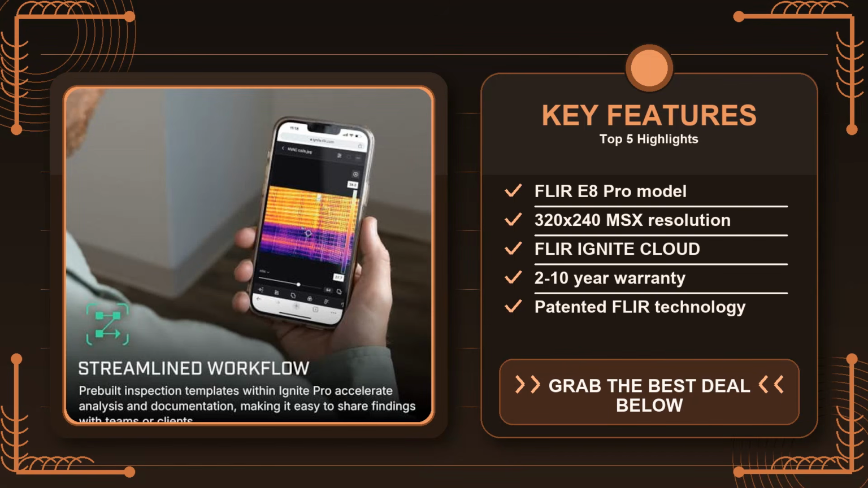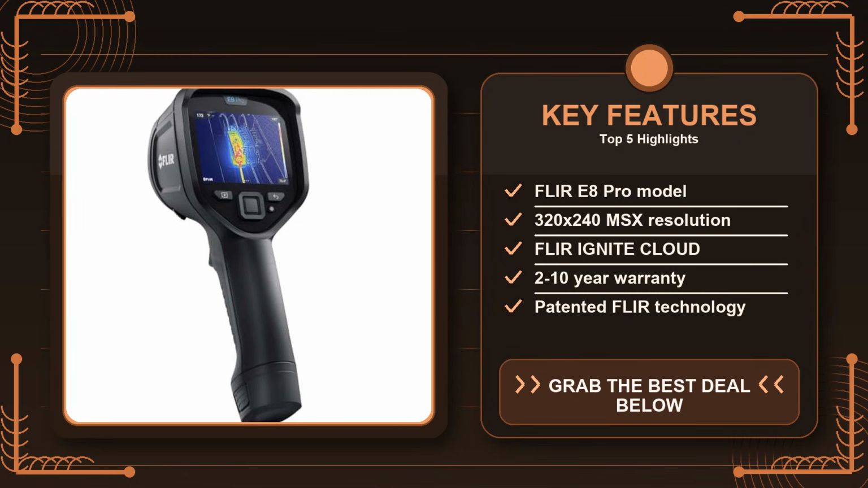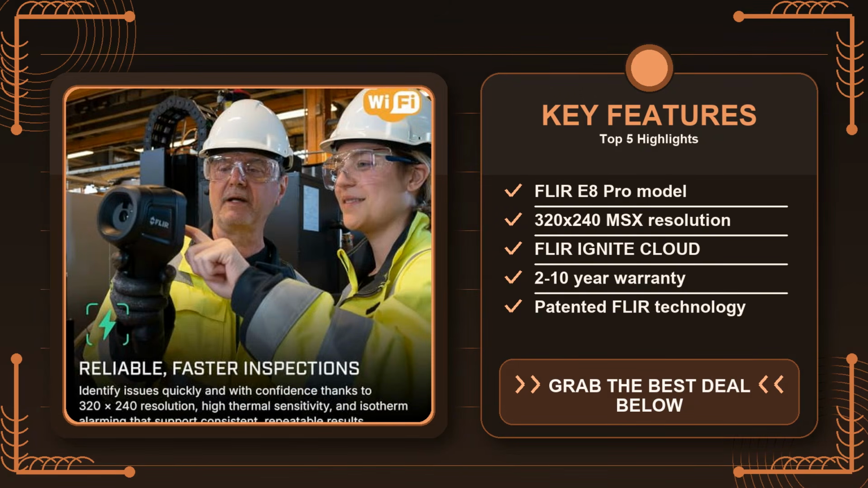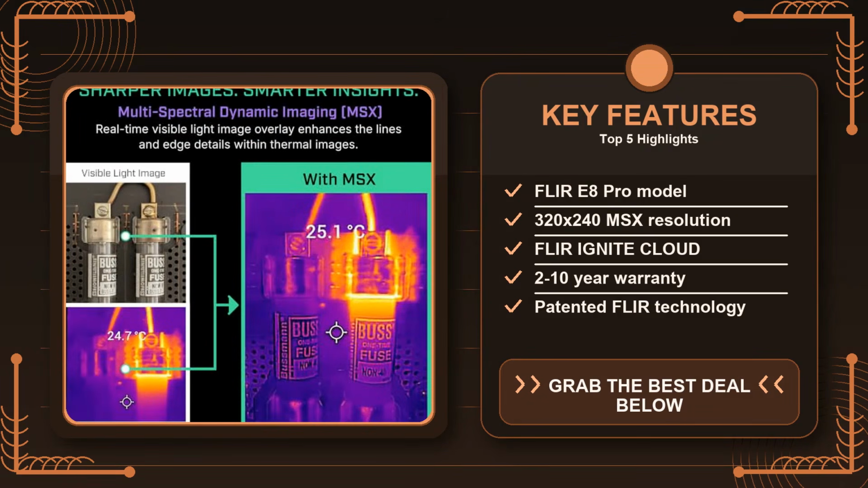When I started looking at thermal imaging options for my own HVAC inspections and a few weekend wildlife shoots, the first thing that kept me up at night was the fear of buying a unit that looked good on paper but stalled on the roof or in a cramped attic. A lot of thermal cameras promise high resolution or advanced analytics, but in real life what matters most is how quickly the device finds a hotspot, how steady the picture stays while you're moving, and whether the battery lasts through a full day of work.